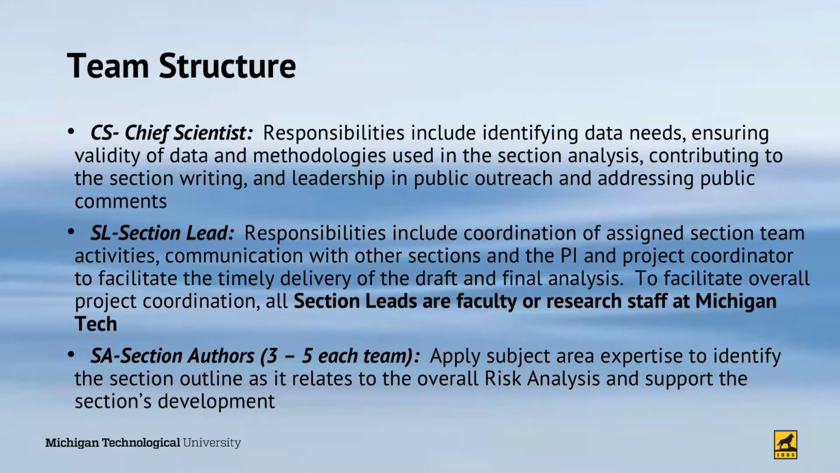We also appointed a section lead for each of those, which again is a subject matter expert in that particular area, but that was at Michigan Tech, so that person could interface very effectively with all the other teams on a weekly basis. And then there were 3 to 5, again, subject matter experts in each area assigned to actually do the work with the chief scientist and the section lead and to result in the final report. So a unique structure, but I think one that you'll see is critical to being able to manage the number of people involved.